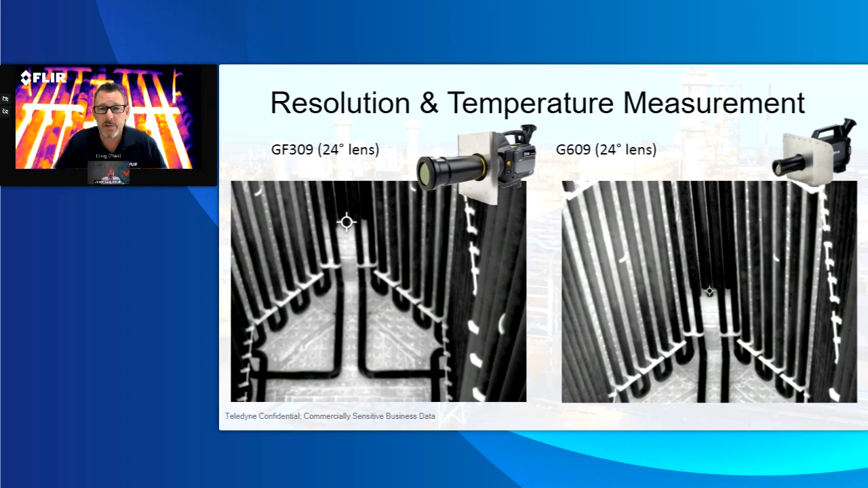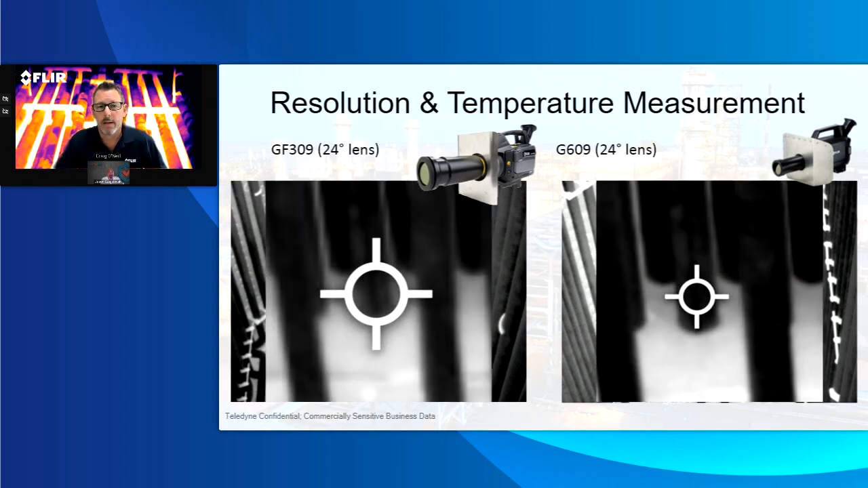If you take some images and simply blow up the actual circle, you can see on the image on the left, you get a little bit of white inside the circle on the right half and on the left half. Whereas on the image with higher resolution, the entire image is only the dark. That's only the actual tube itself. The image on the left is getting some of the hot wall inside there.